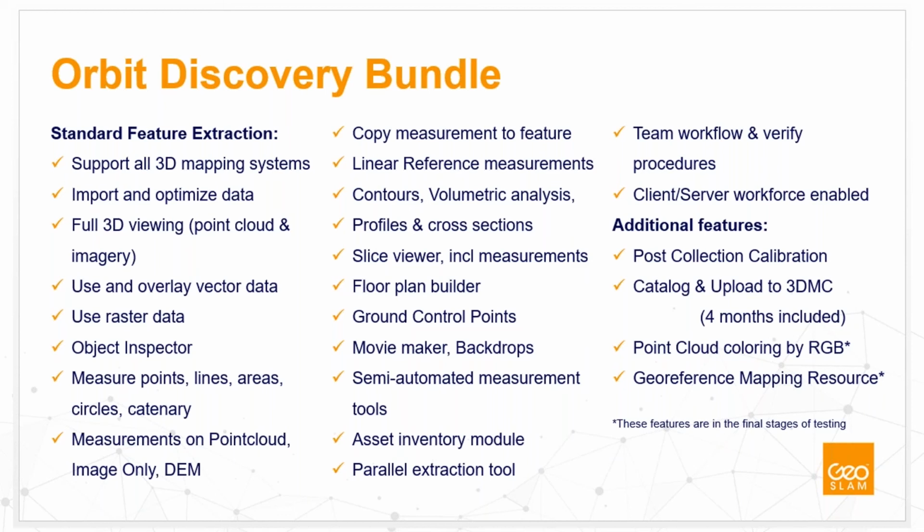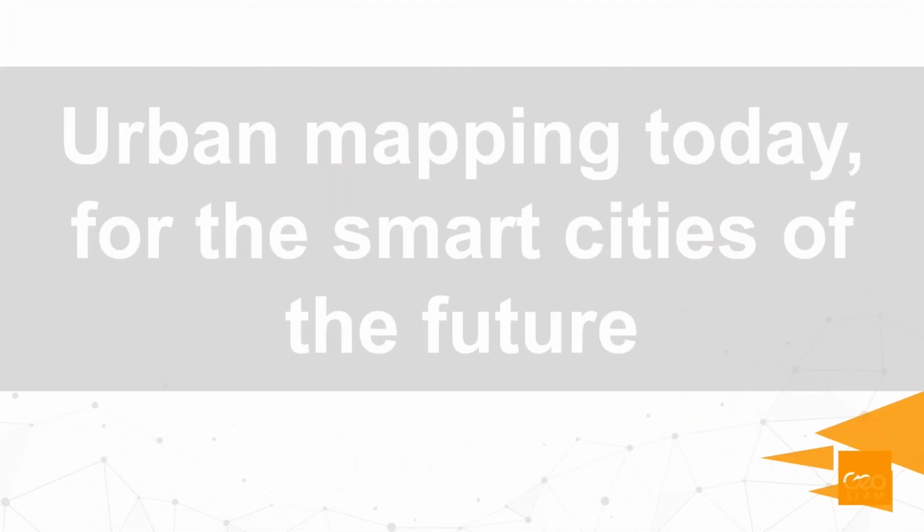So that package is a special one created for GeoSLAM, and we think that we have in this package everything that's necessary, including the referencing, for example. But if you have your own source of Orbit, you are not obliged to purchase Orbit from GeoSLAM. You can use your own suppliers for Orbit.